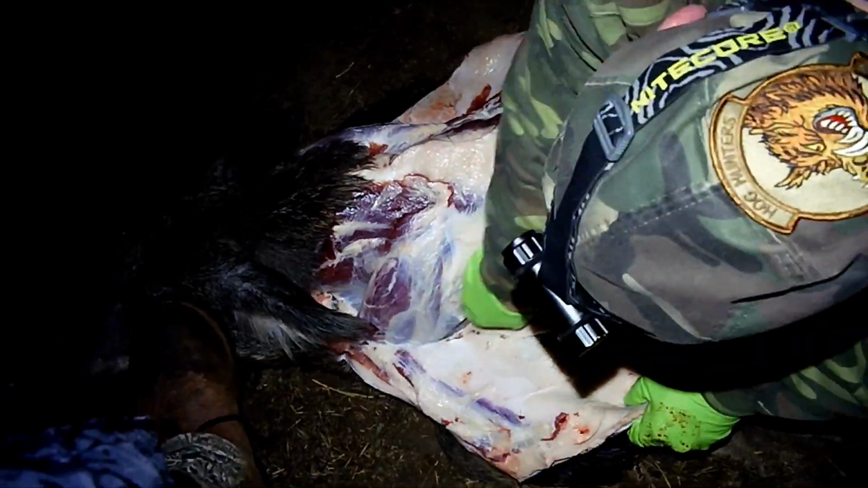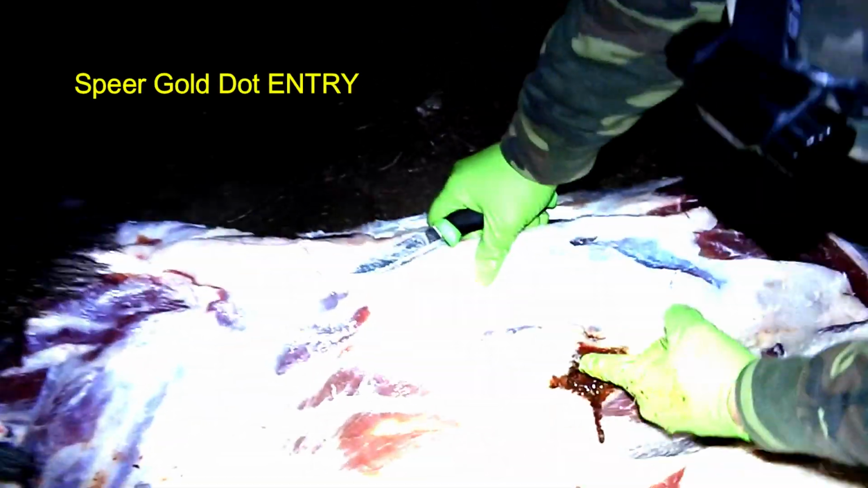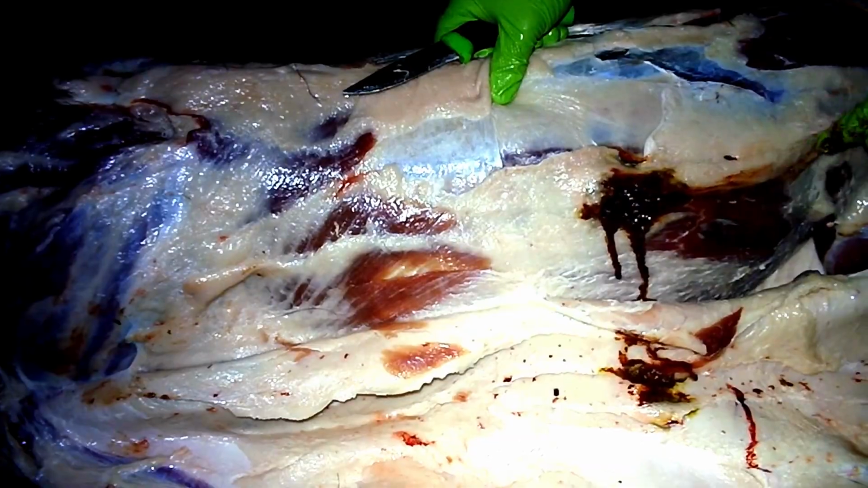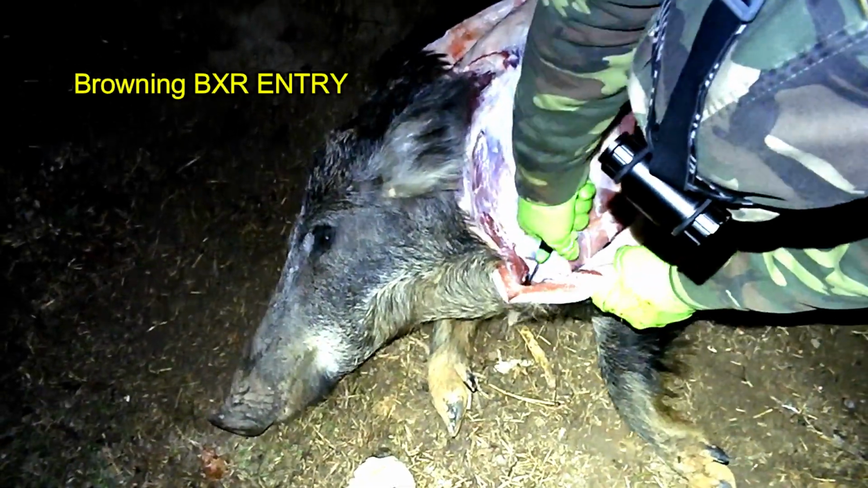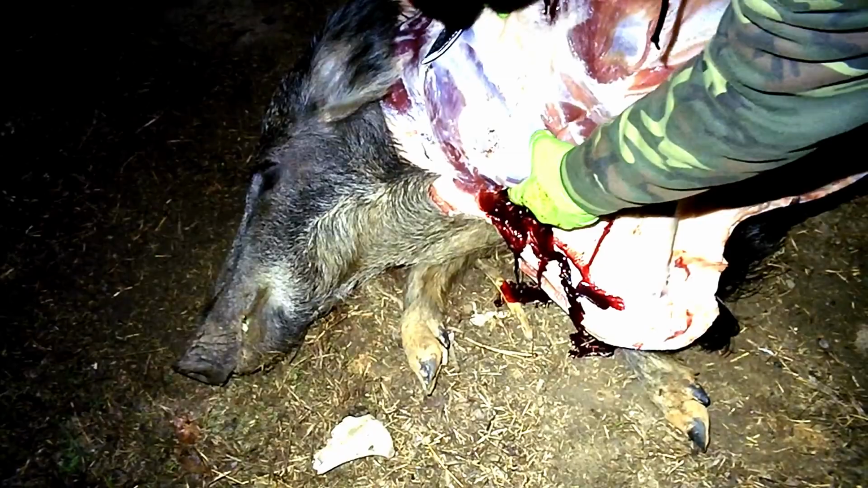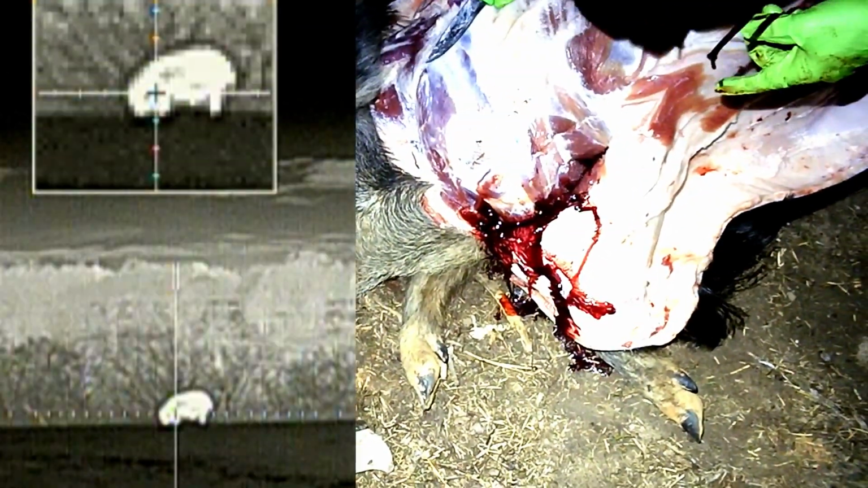A little bit of trouble finding the entry wound on this shot. Here's my entry wound through the abdominal wall. That is almost a quarter size. Here we were looking for where Ben's shot entered. There was no external bleeding, so we're not exactly sure of where that is. It was a little left to where I was aiming.